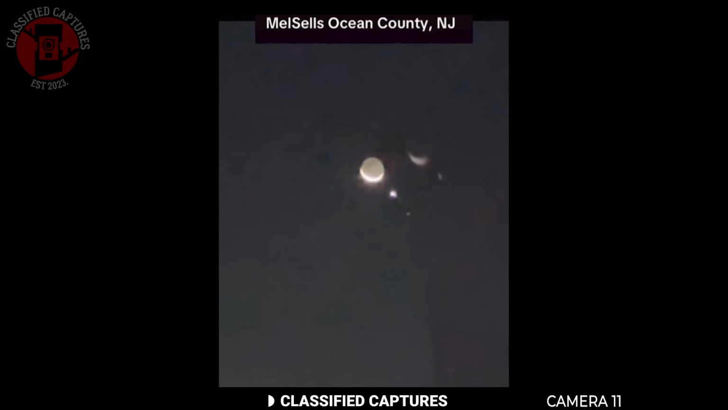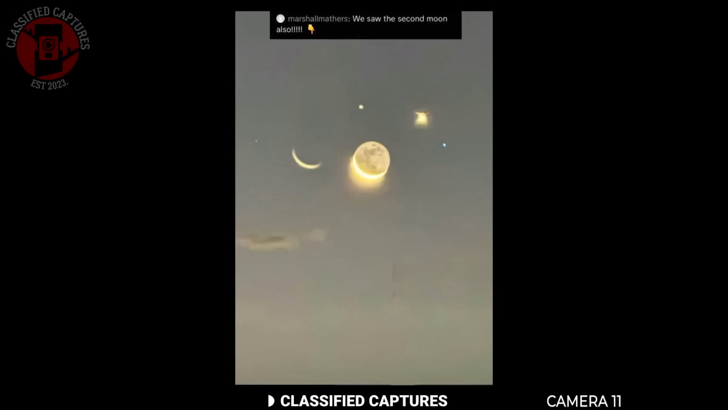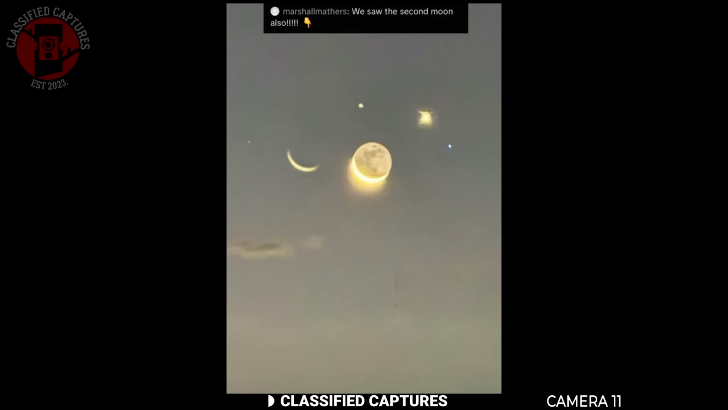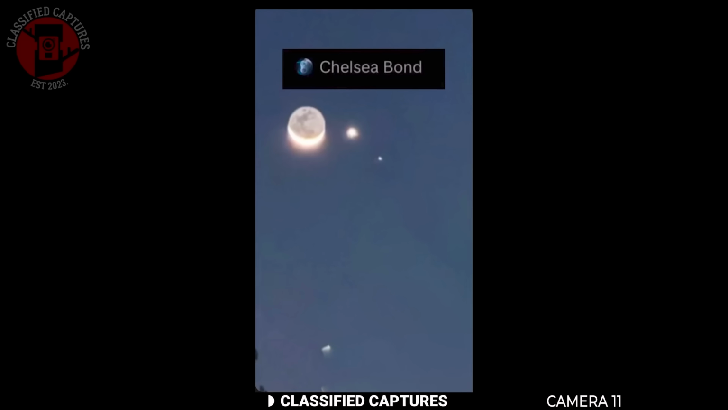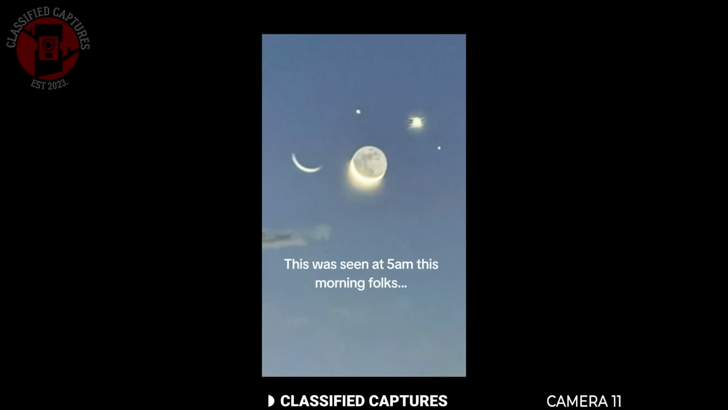We all know that the Earth only has one moon, but lately people across the United States have been sharing photographs and even videos of what looks like a second moon in the night sky. What makes this even stranger is that the images all seem to show the same thing, 2 moons side by side. Because of that, it's hard to brush it off as just a simple lens flare or camera reflection. So what exactly are we seeing here?